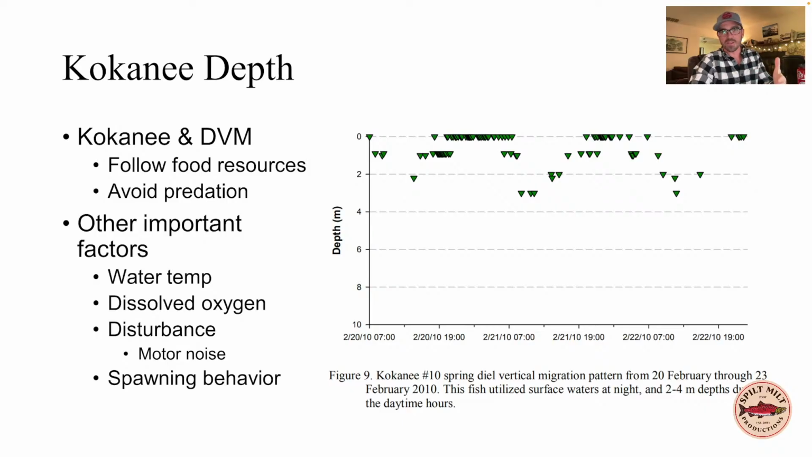And I'm sure as a kokanee angler, you've encountered this where you get out in the morning, they're on the surface feeding, the sun comes out, the fish drop. They're just mimicking this exact behavior.